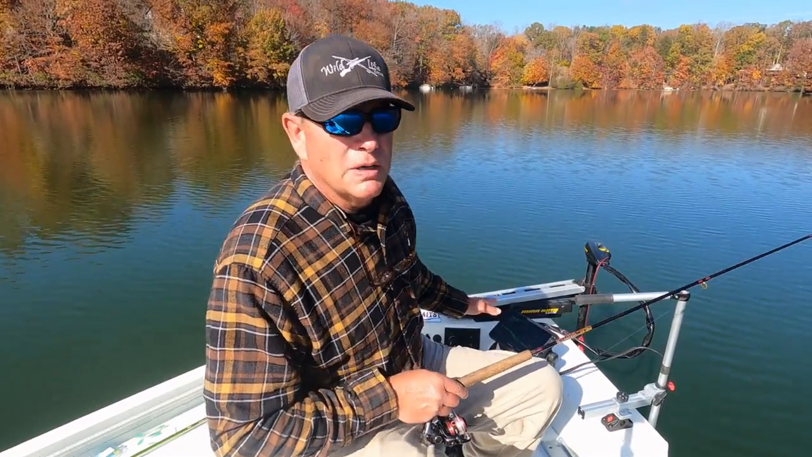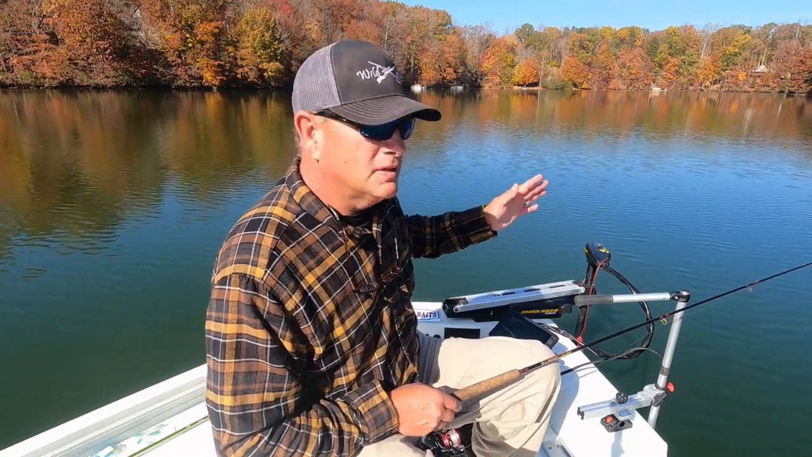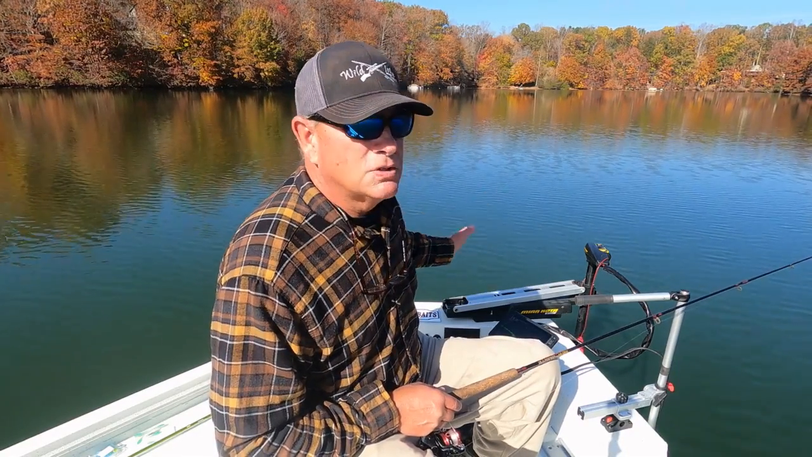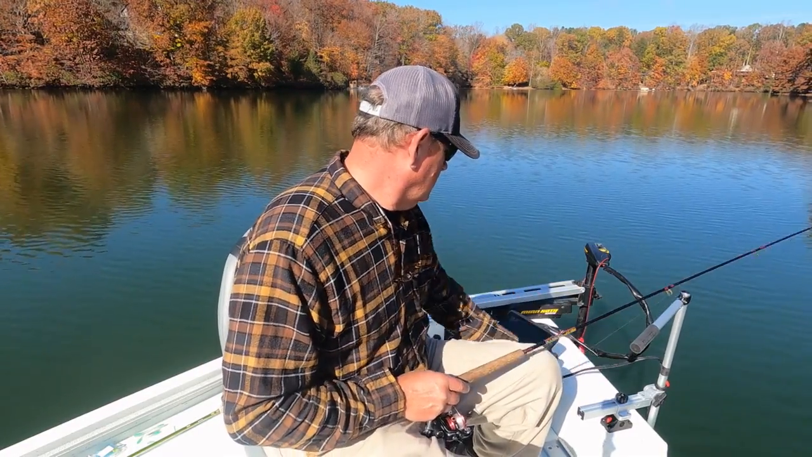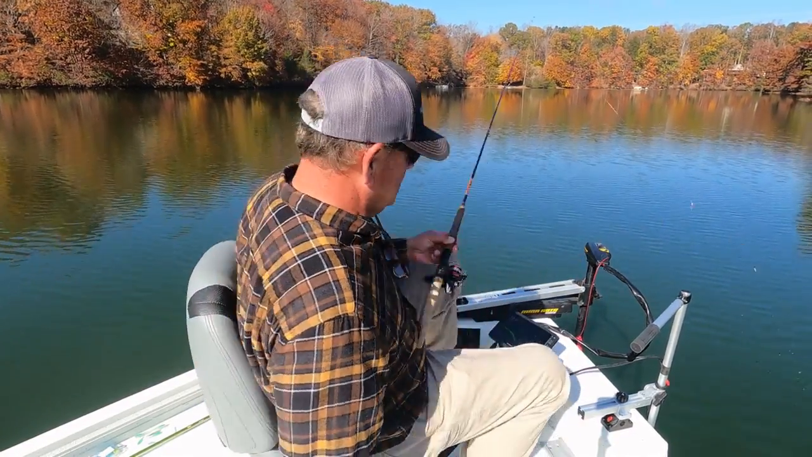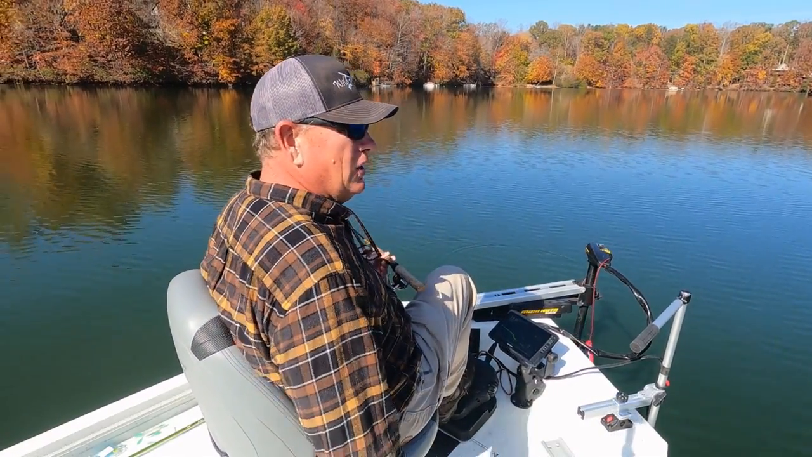Now this thing is working me to death. I'm used to using my foot to keep up with where the brush pile is, and I'm having to remember to move the trolling motor, and I have to move the live scope handle. So this is a lot for me to get used to today. And as always, you got to go through the learning curve.